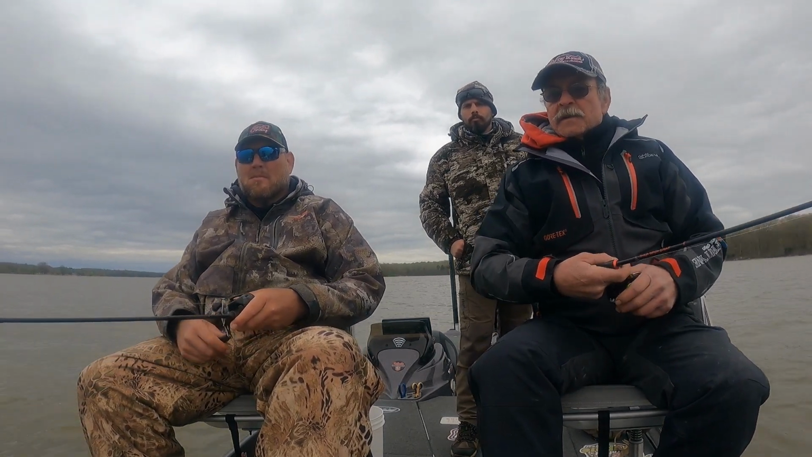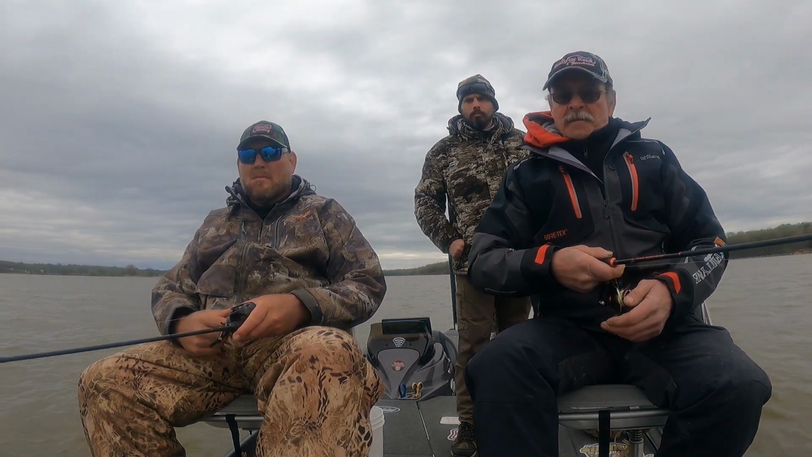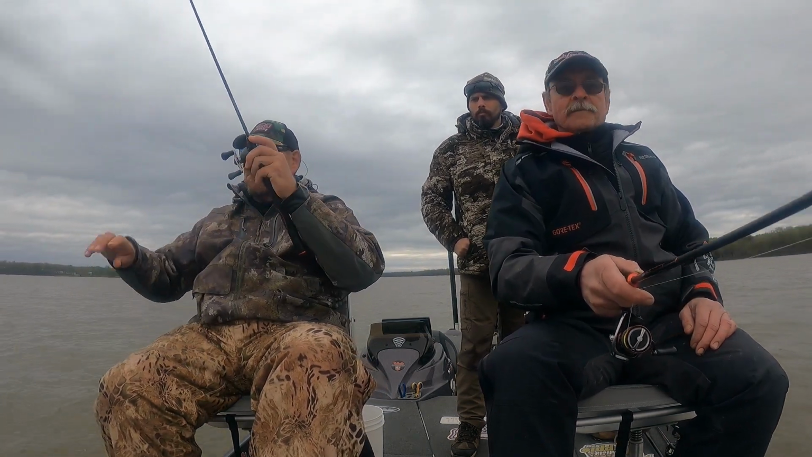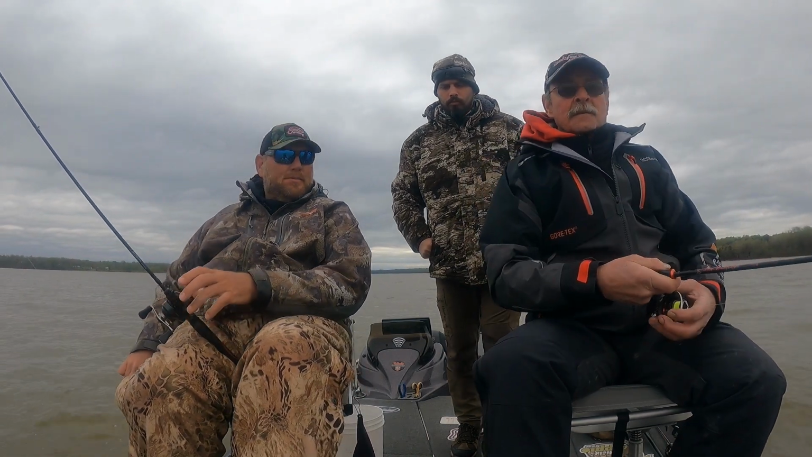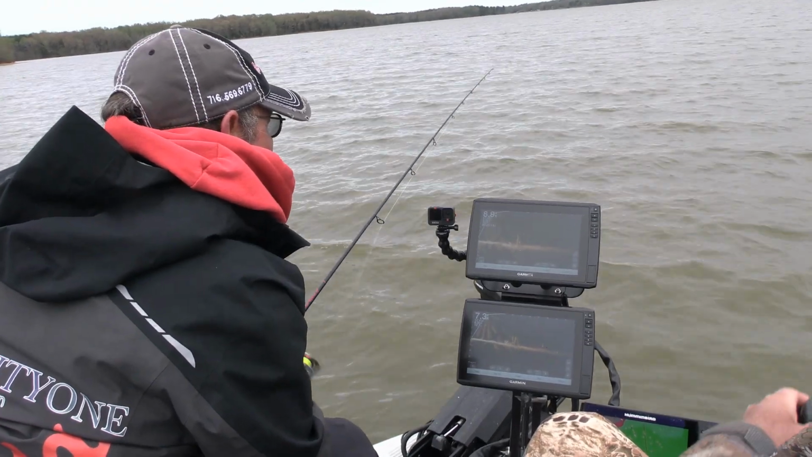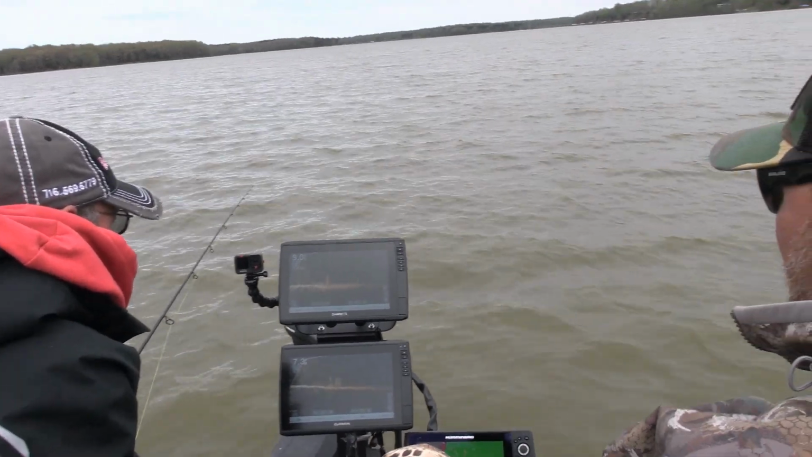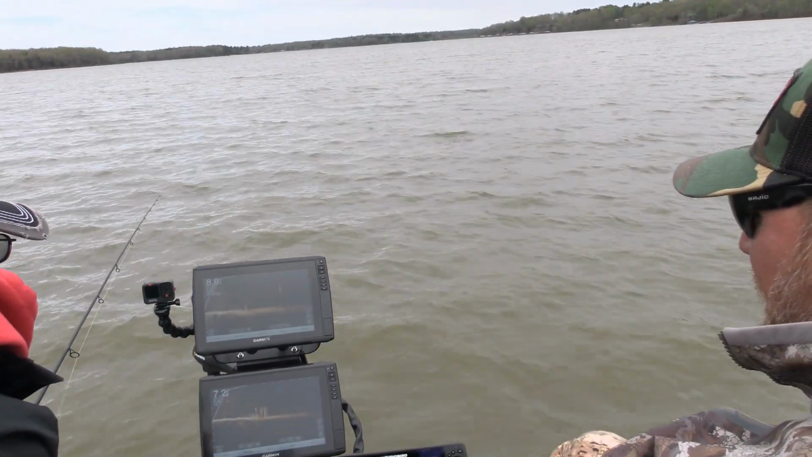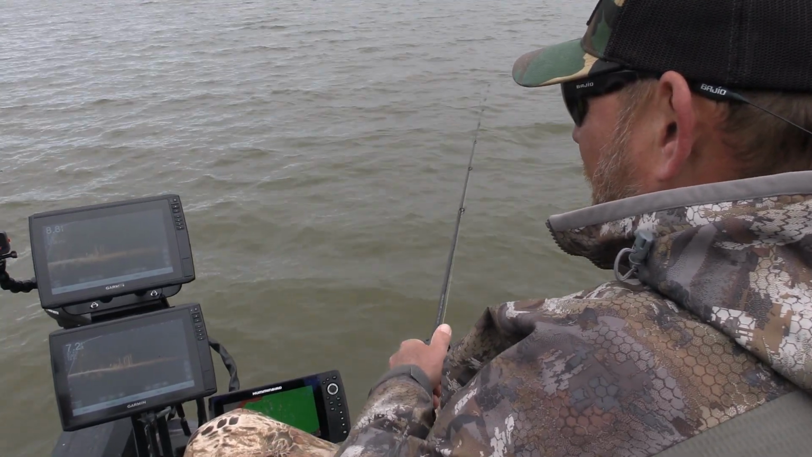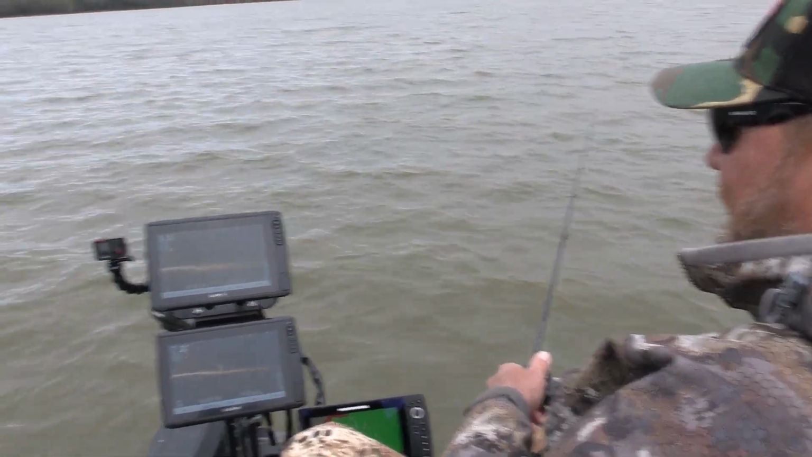Stump. There you go. That looks like a good one. No. Babies. Boy, Tony, I don't know how you see that jig so easy. Oh, I can see it right now. Boom. Oh, I saw that too.